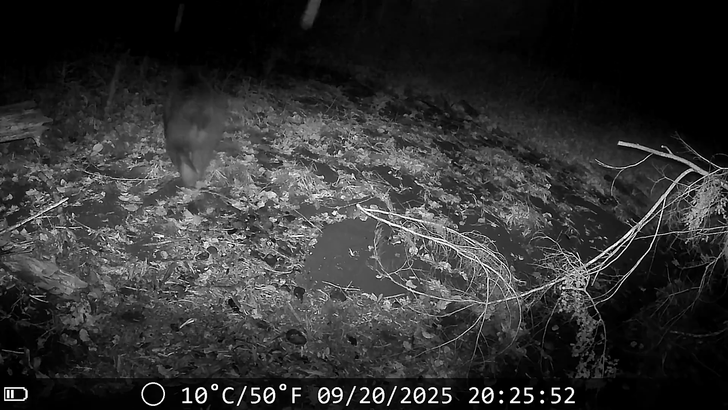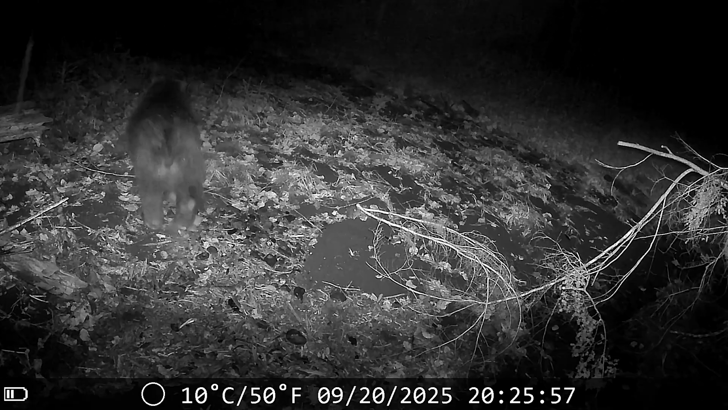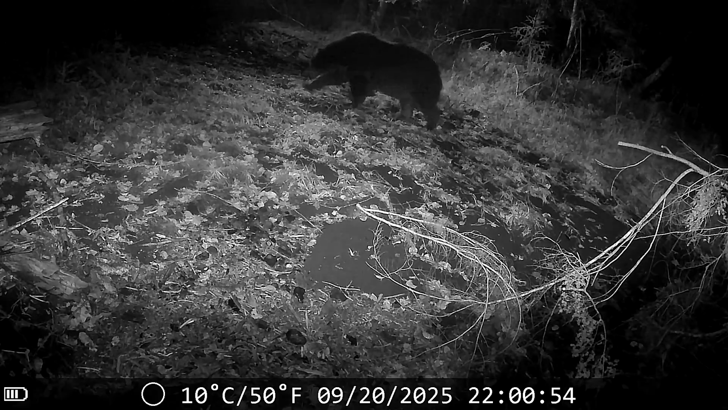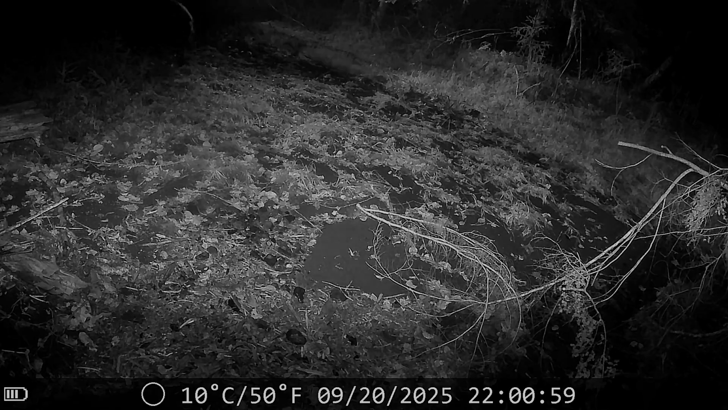Yeah, there goes. Oh, here comes my brother. They're about the same size, aren't they? Oh, that's it. Shake your butt a little bit. There's another bear coming by, a little bigger one in the distance. Oh, okay. Left-hand side, center picture.